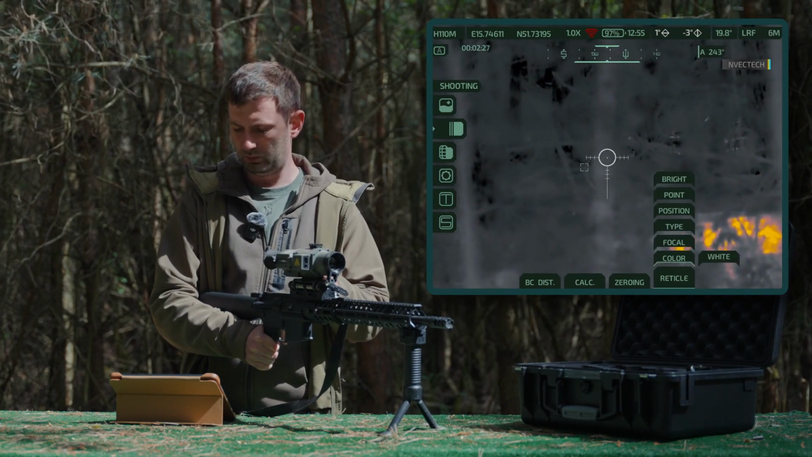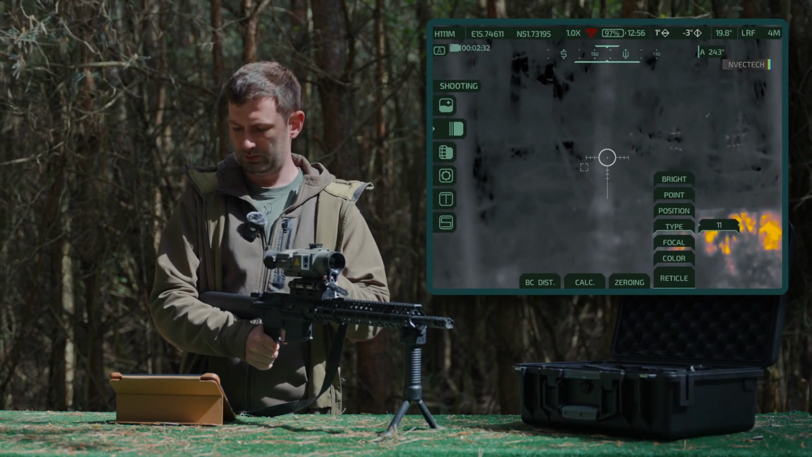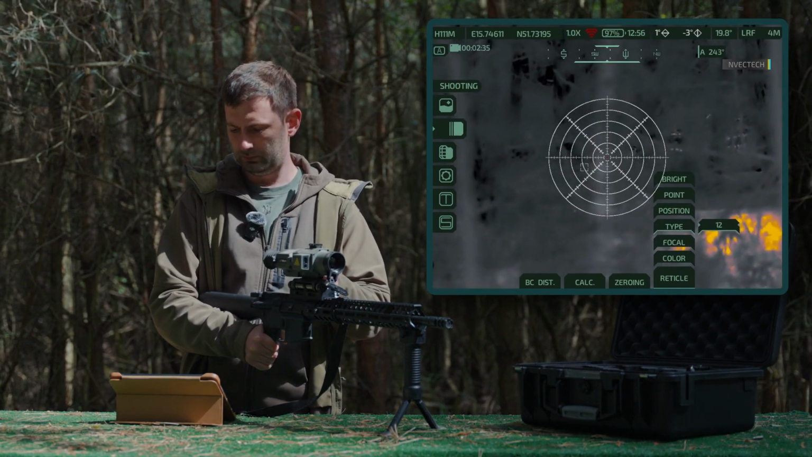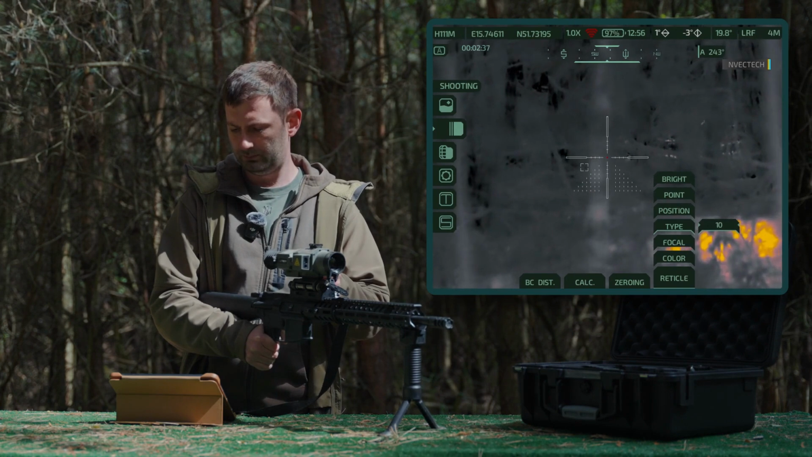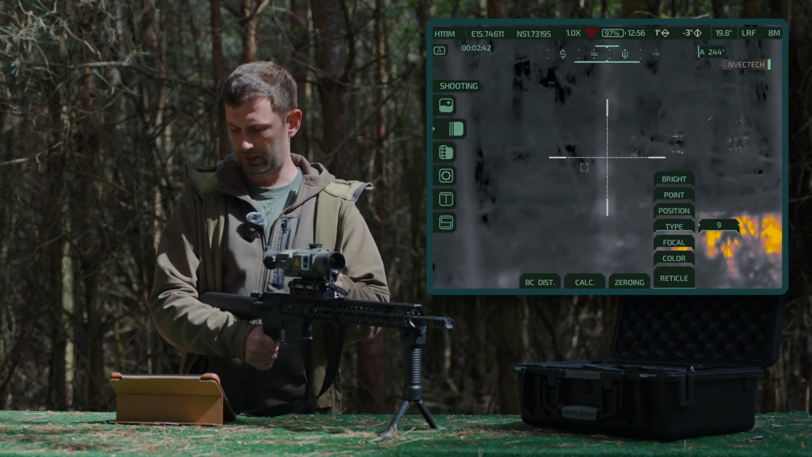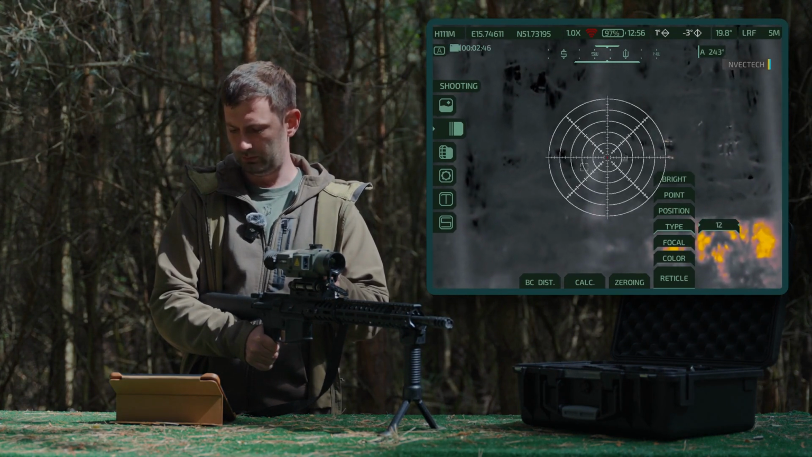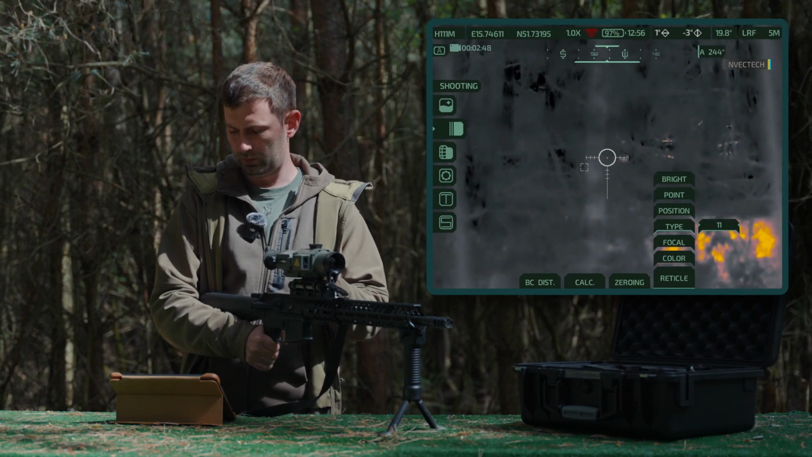Next, reticles. Reticle color, focal plane first or second. The reticles themselves, we have added new reticles: new reticle 2, 3, and 4. Moving on.